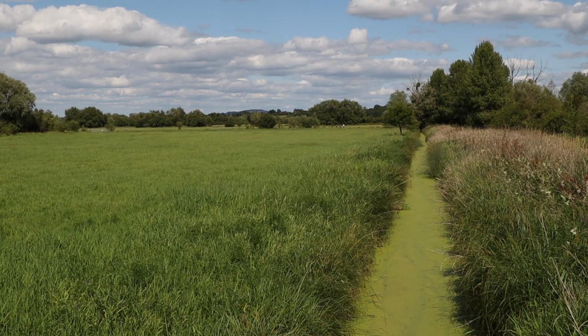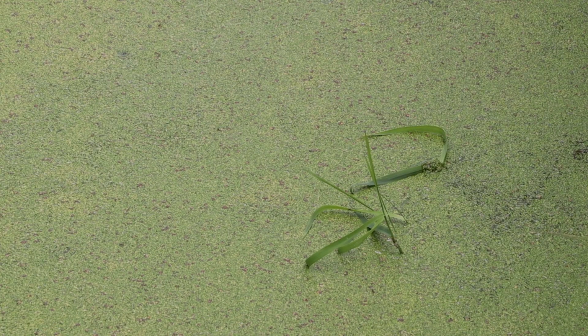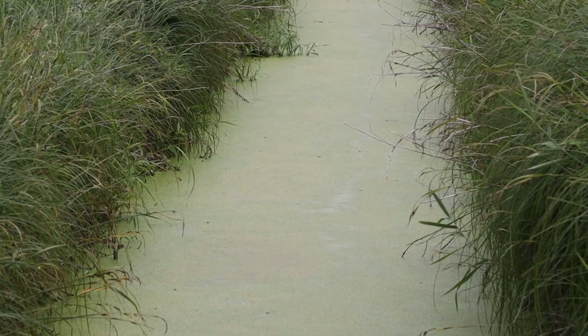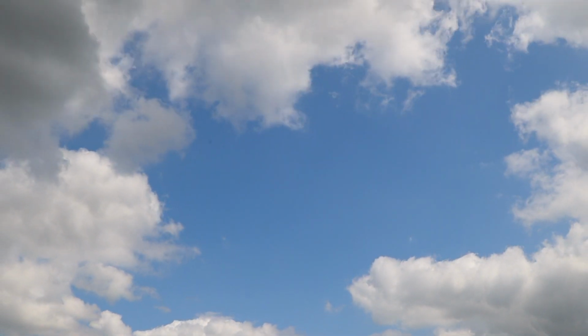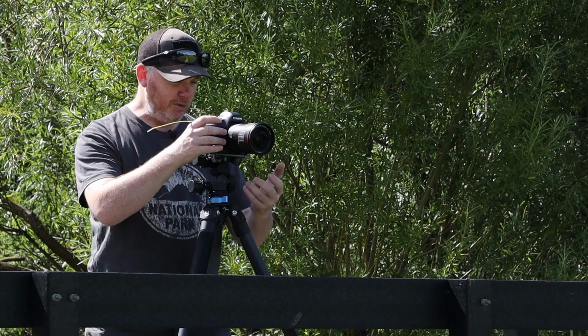Composition wise, I'm going to start with this one, with this ditch here full of water which is covered in this green algae leading off into the distance, and on each bank there's just lovely lush green grasses, and the sky, it's almost perfect for infrared, that blue sky with intermittent fluffy clouds, and I think it looks really good. Let me talk about settings.